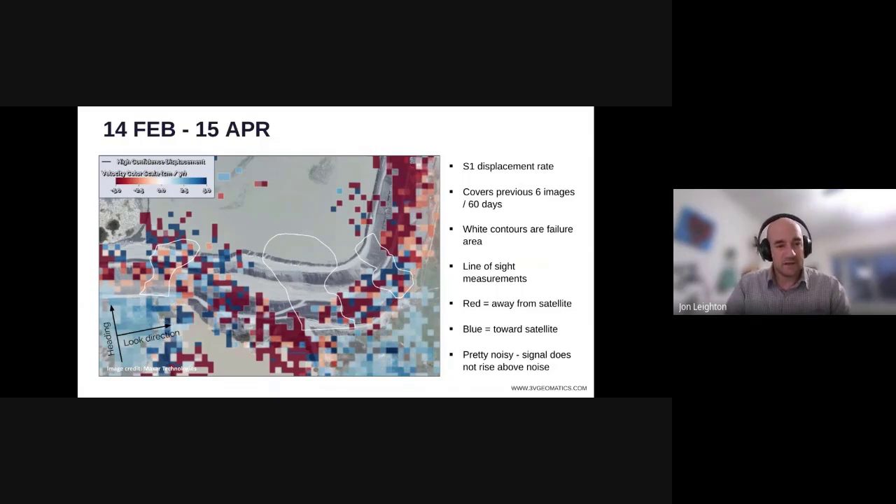And as I mentioned before, these white contours are the failure areas where the dam was breached. And remember also that these are line of sight measurements. Here again is the arrow and the direction that we're looking at the dam. And InSAR natively is a one-dimensional measurement. We can see displacement towards the satellite or away from the satellite.